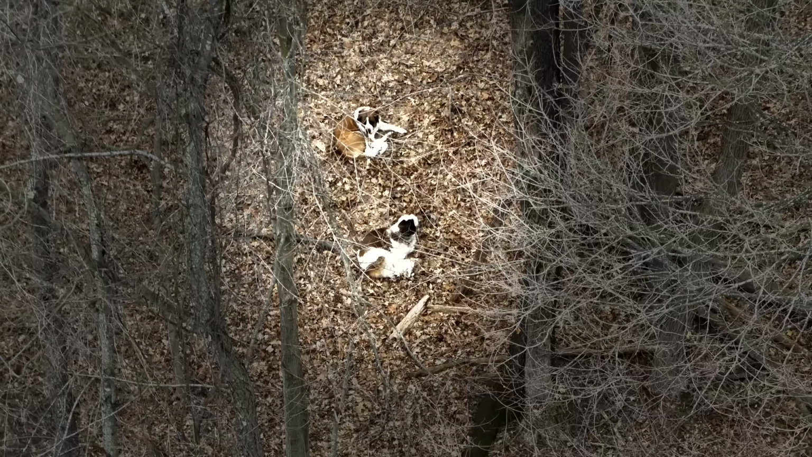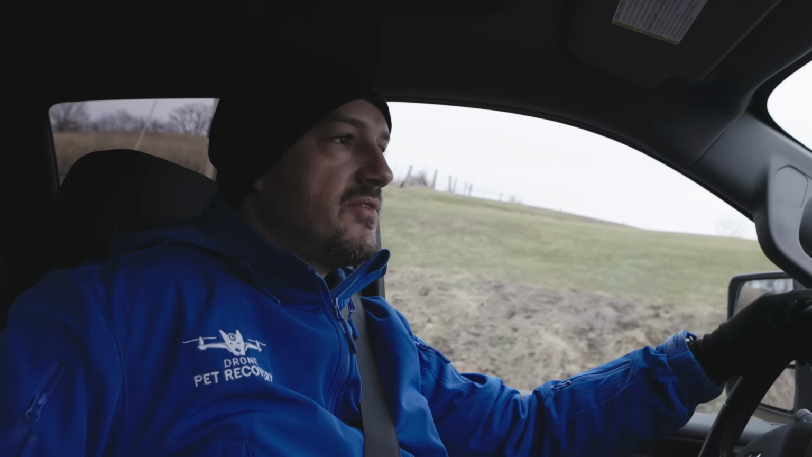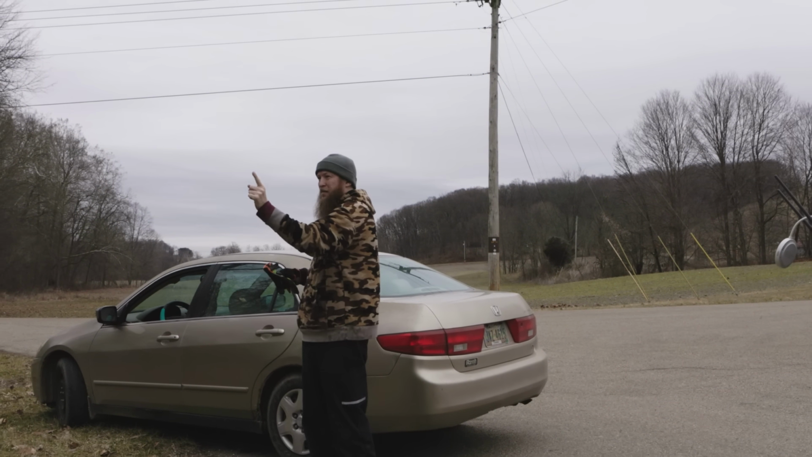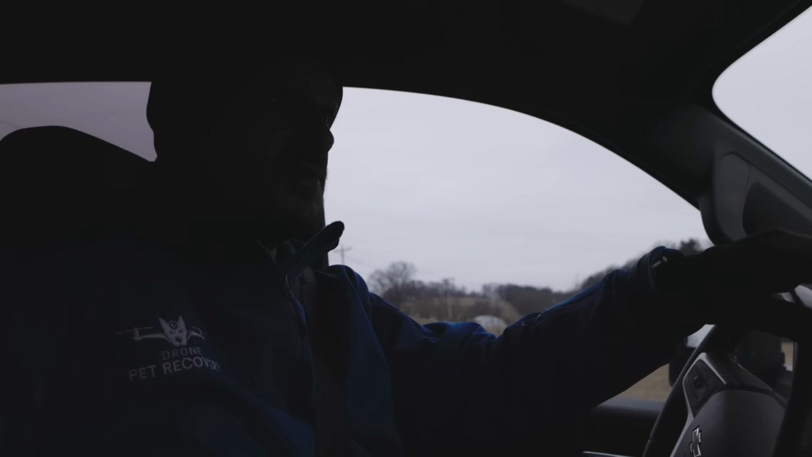All right, guys, this is really exciting. We were able to find these two dogs in about 15 minutes, well, actually less than 15 minutes from taking off. Honestly, I was going the wrong direction and Justin hadn't showed up just yet. But once he did, he pointed me in the right direction. I think it was probably more like 5 minutes from when I was actually looking in the direction that I